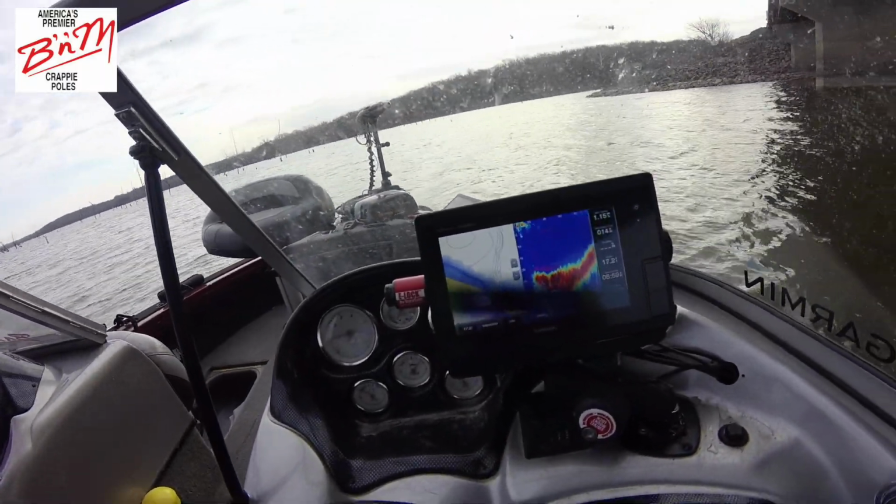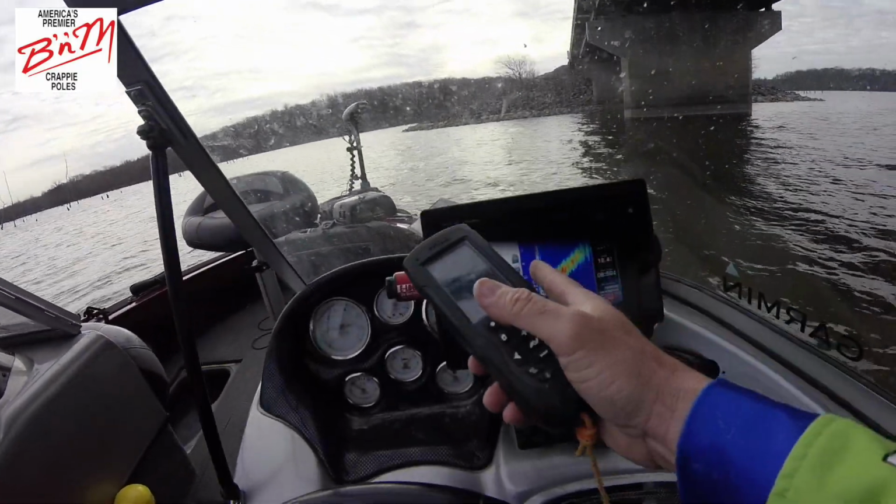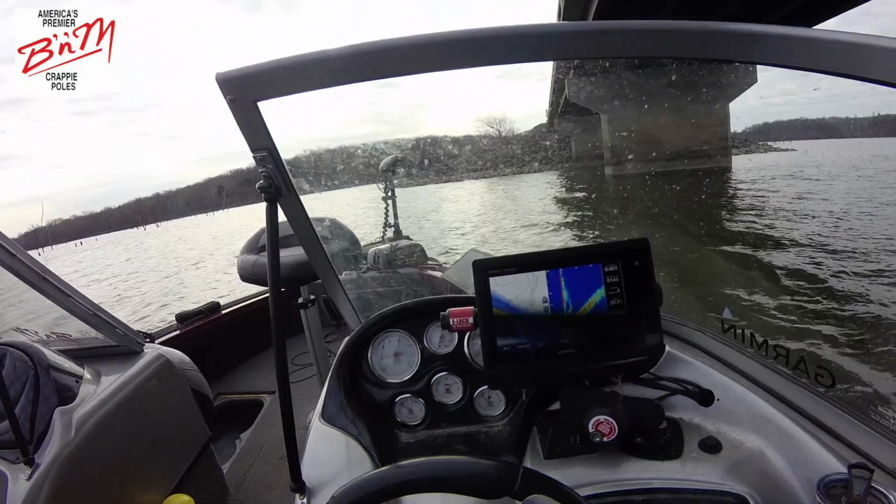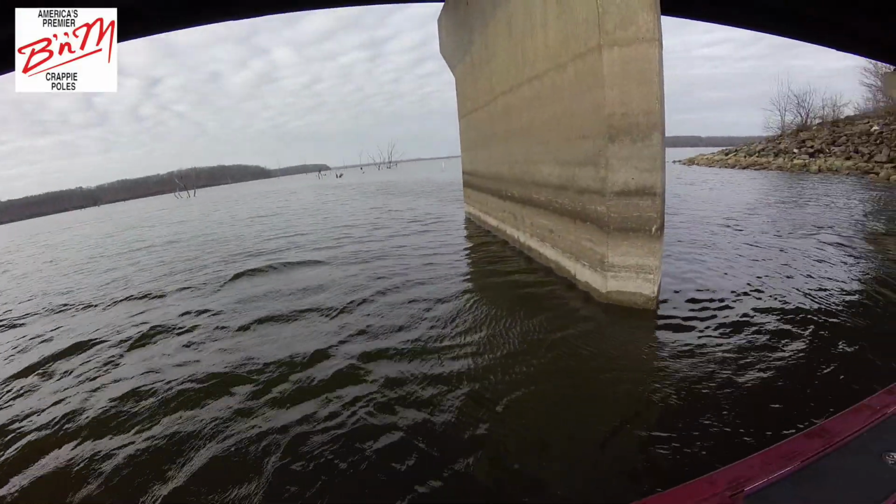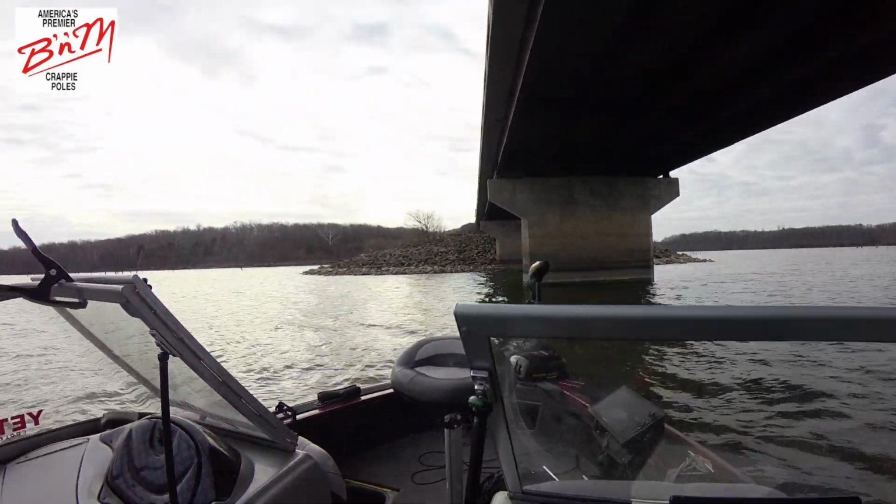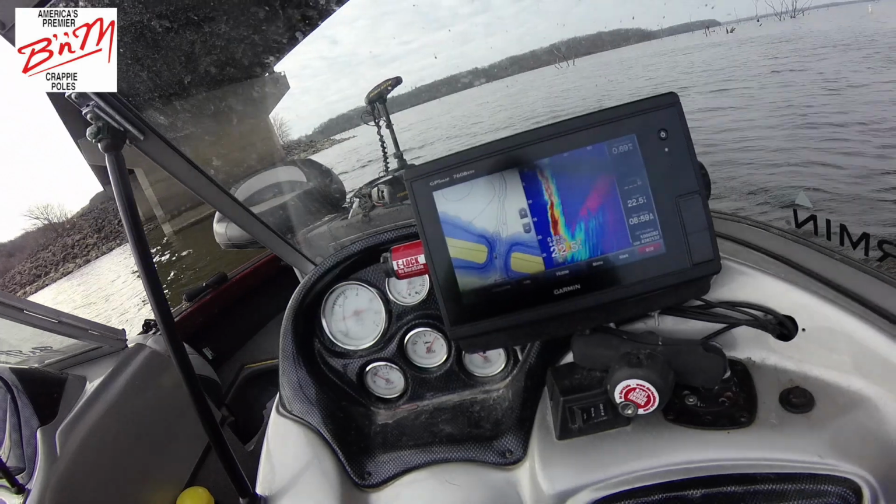We're turning. We're looking back towards us right now. There's the bridge piling, and boom, boom, boom. There's some fish right on the bottom there that I see kind of swimming around. So now we're going to turn, and you'll see that the trolling motor is pointed right at the bridge piling. There's the bridge piling,